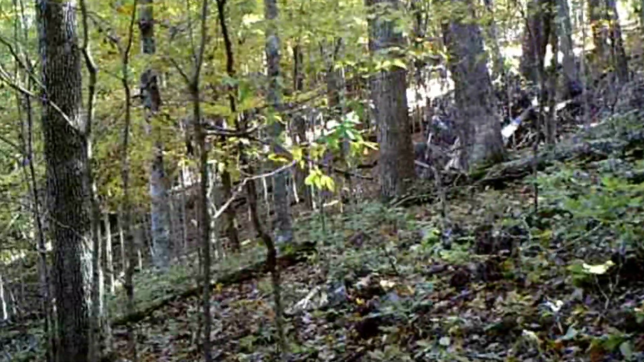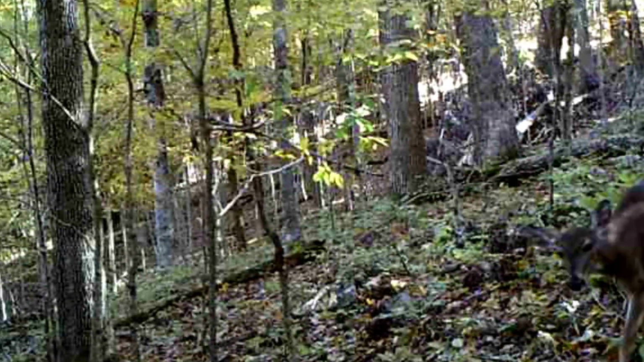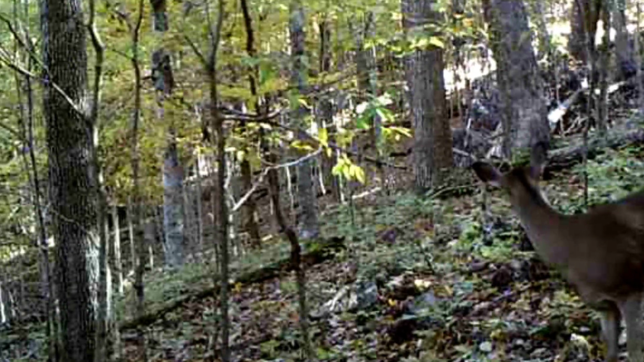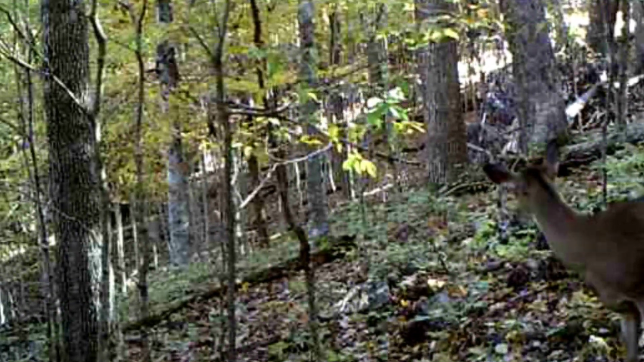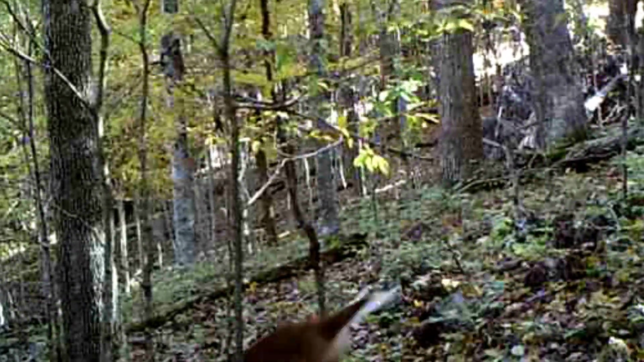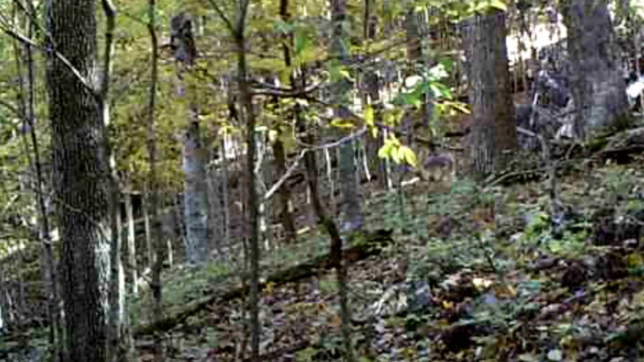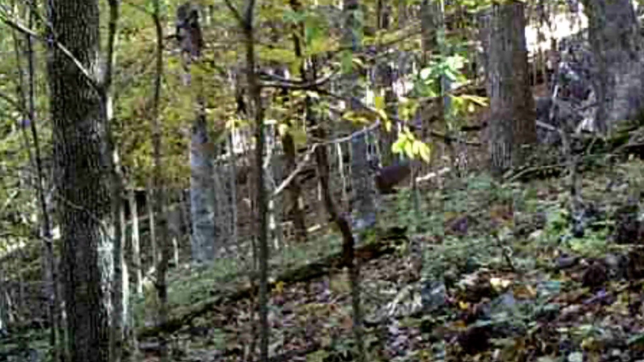Now here's a rare glimpse of a buck following a doe. Watch her. She's nervous. But it don't matter to that buck. He's just waiting on her, following her around.